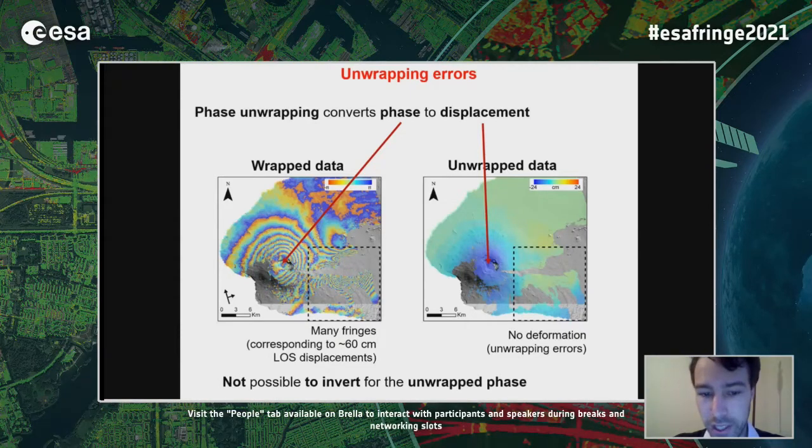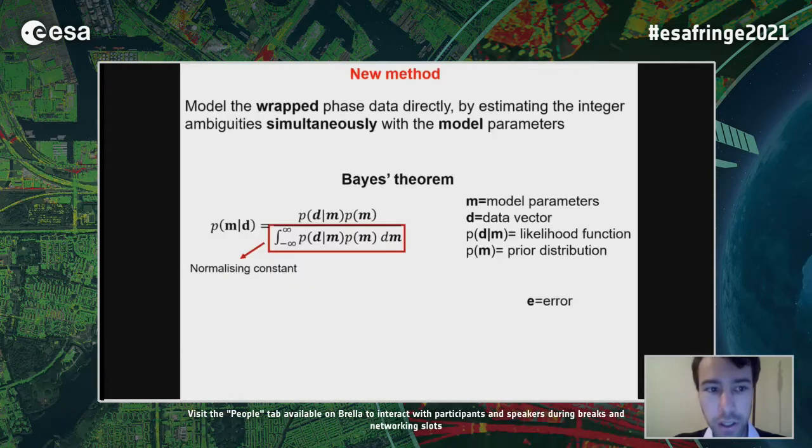However, instead of solving these errors, we proposed a new method based on the wrapped phase differences among nearby coherent pixels to model the wrapped phase data directly by estimating the integer ambiguities simultaneously with the model parameters. So we adopted a Markov-chain Monte Carlo method to build a posterior probability of the model conditional to the data, and according to Bayes' theorem, the probability density function of a vector of model parameters given a data vector D is given by this equation, where this is the likelihood function and this is the prior distribution.